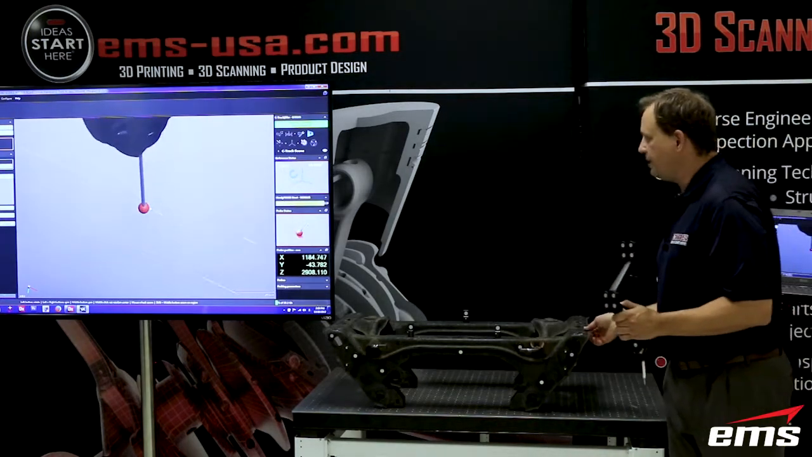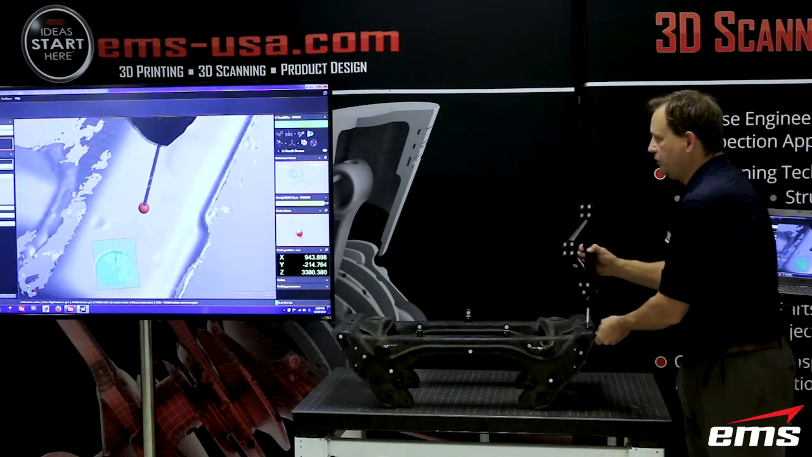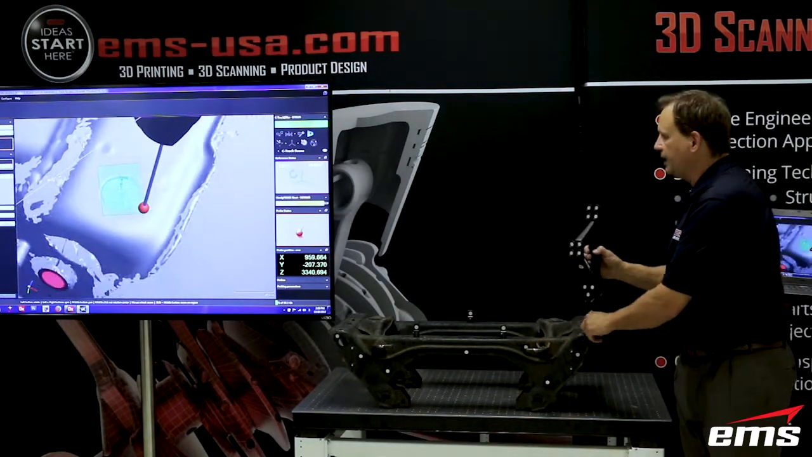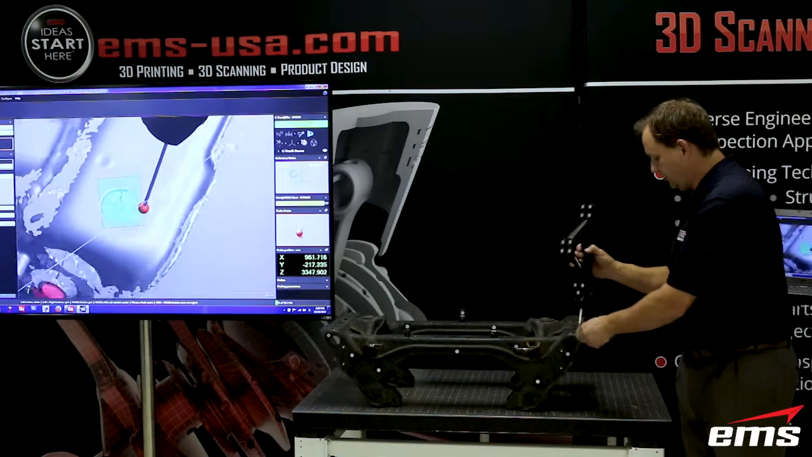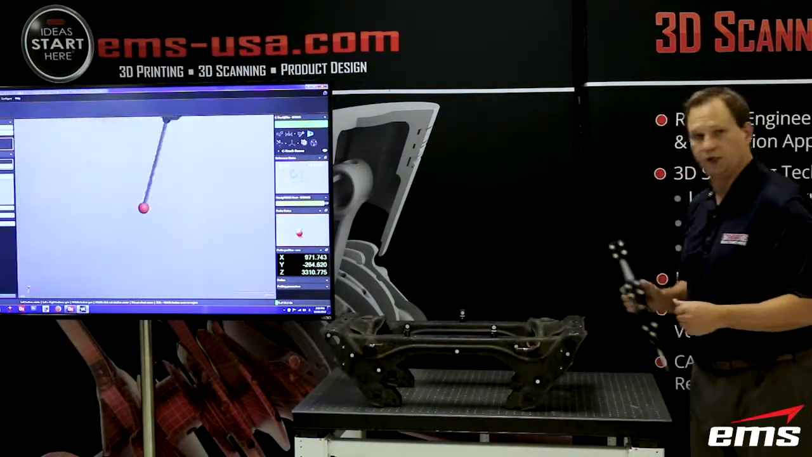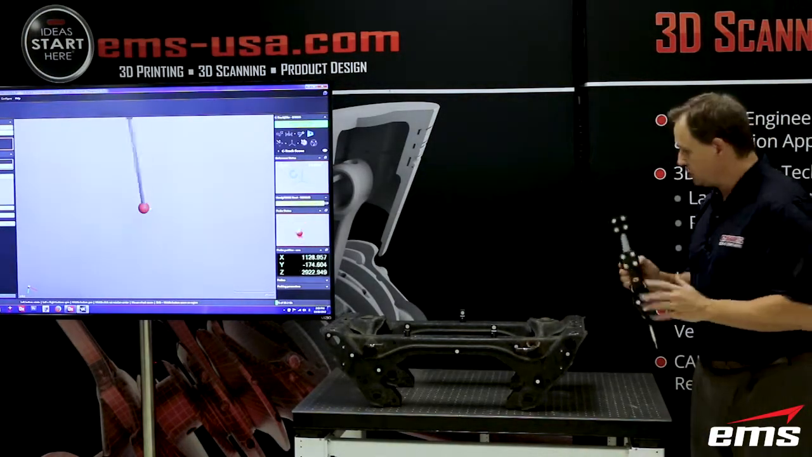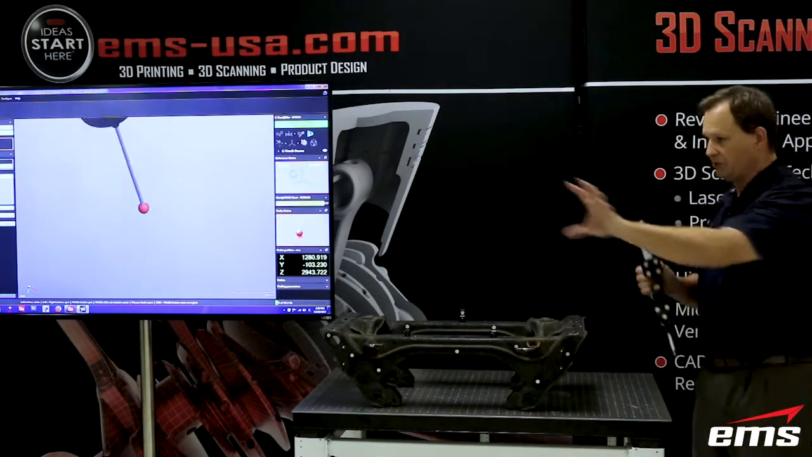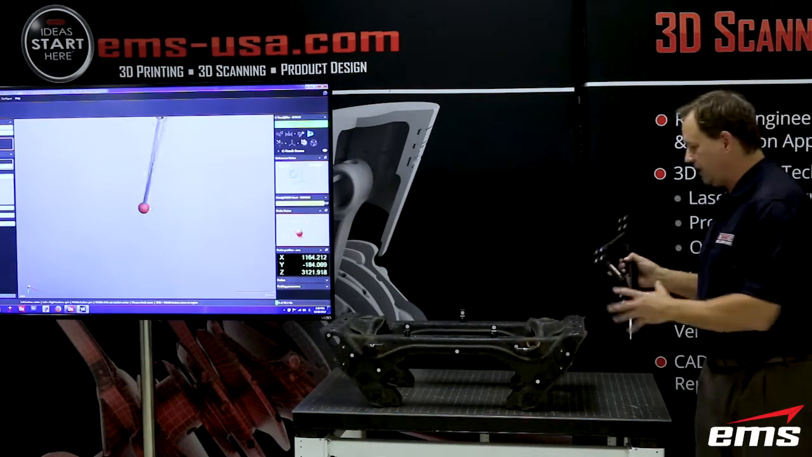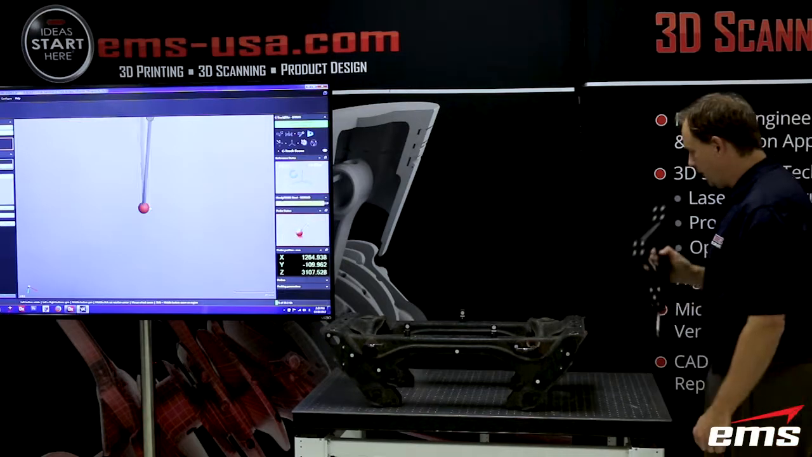Now again, same advantage. If I hold this here and move this around, you notice it's not going anywhere because it's tracking this part in space. So even though I'm moving it, or I could be out there with vibration or other things like that, this will accurately track both the part and the probe, so it doesn't matter if the part moves. It doesn't matter if I move the C-track. I'll still get that very accurate measurement because of this dynamic referencing system. So it's a really unique system.